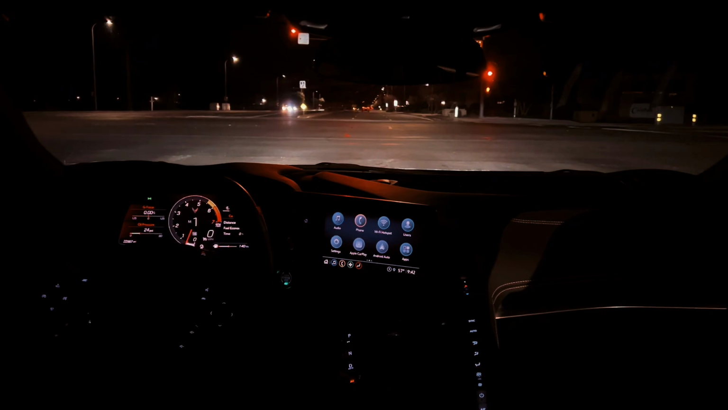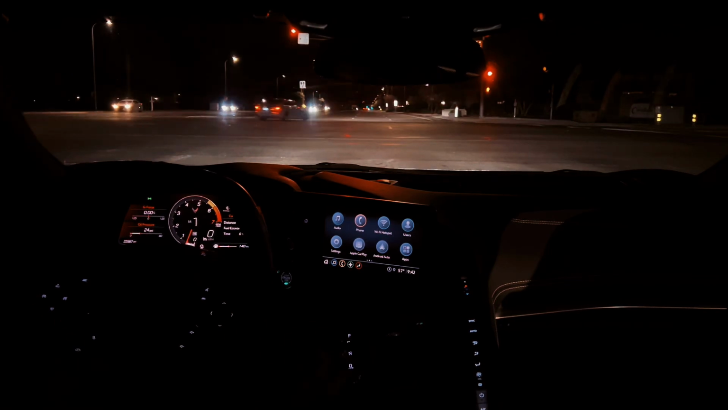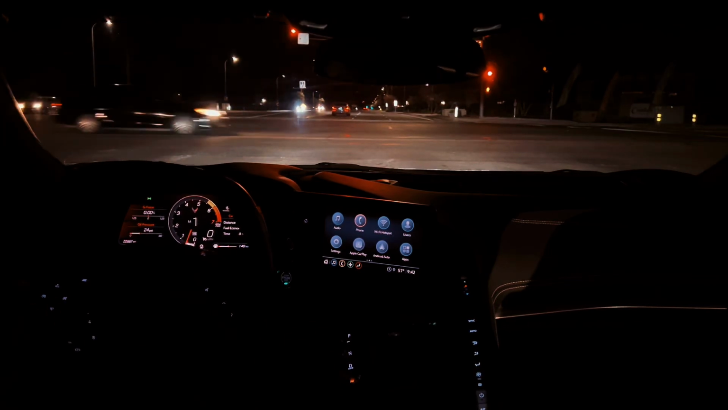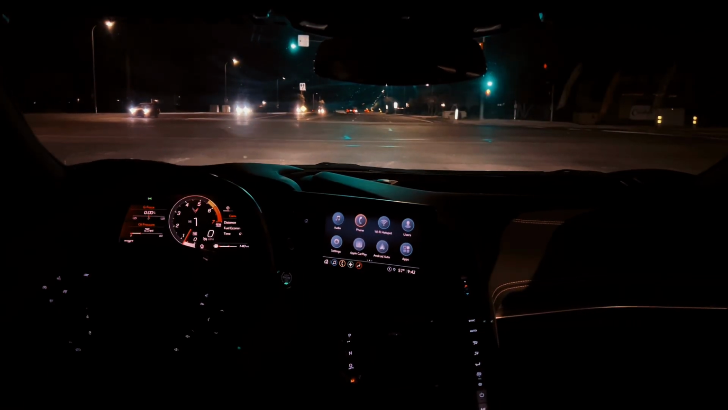So it's a good way to kind of learn where you're good at. And you don't have to go in manual mode. You can use the paddle shifters in auto. The only thing is that if you don't shift within like 5 seconds, I believe, it starts shifting for you automatically.